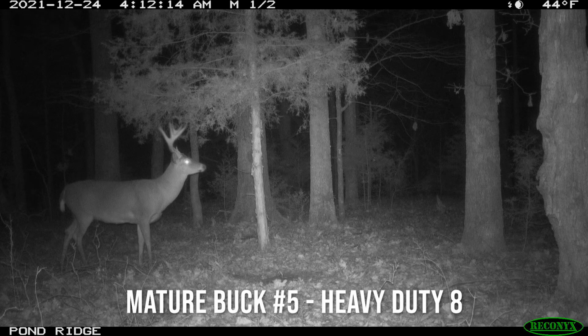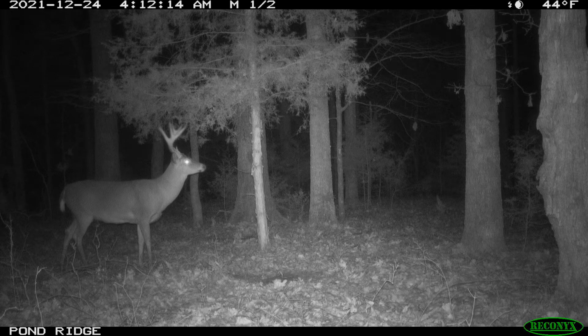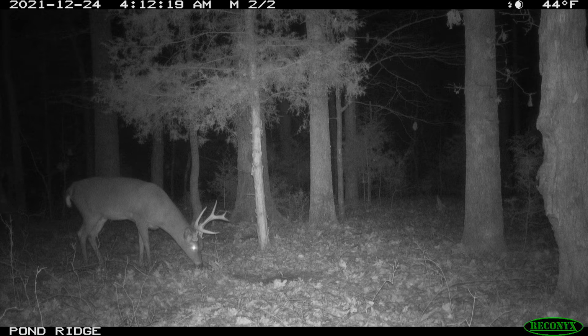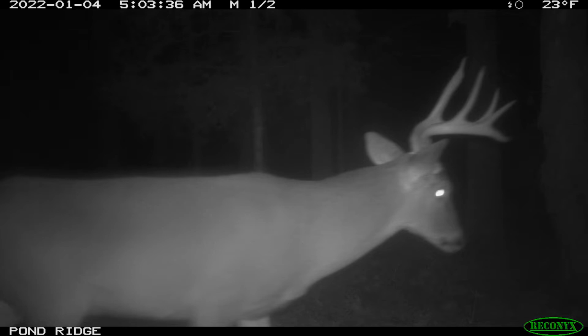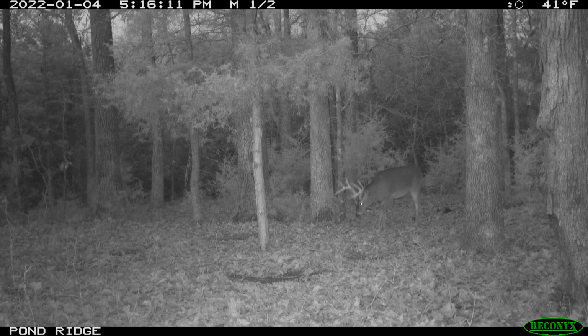You know, big body deer, looks like he weighs 220 or so. Hard to guess live weights really, but there he is checking the scrape. And then you had this other deer come by beginning of January. That's a swooping buck. I think he was a 4-year-old.